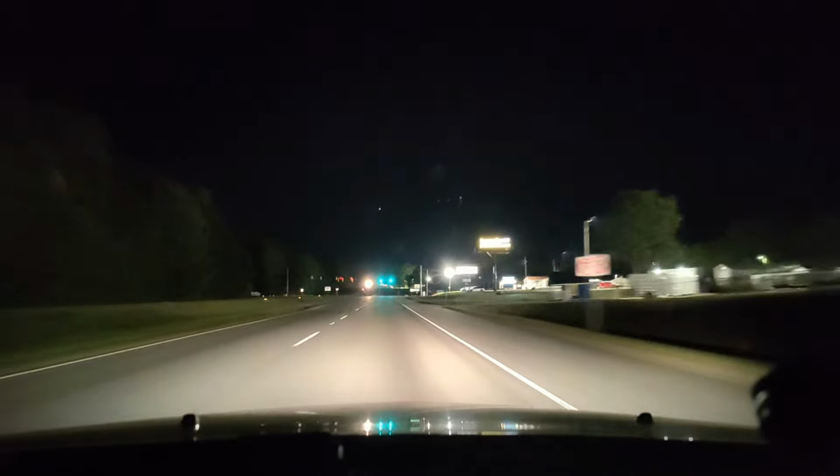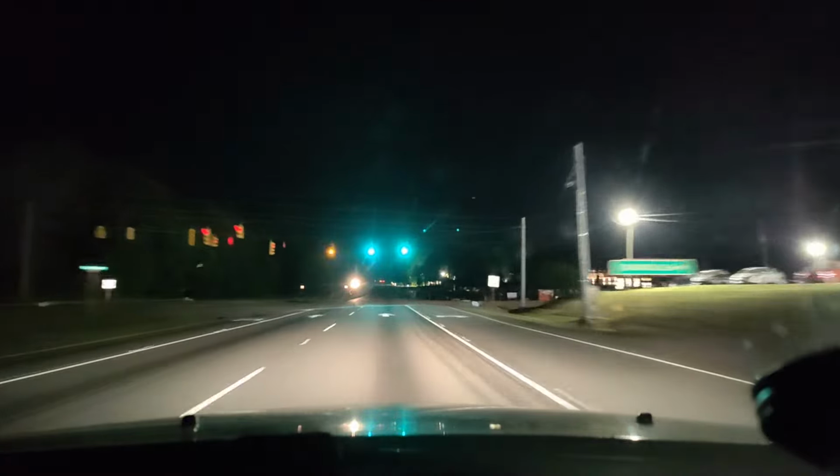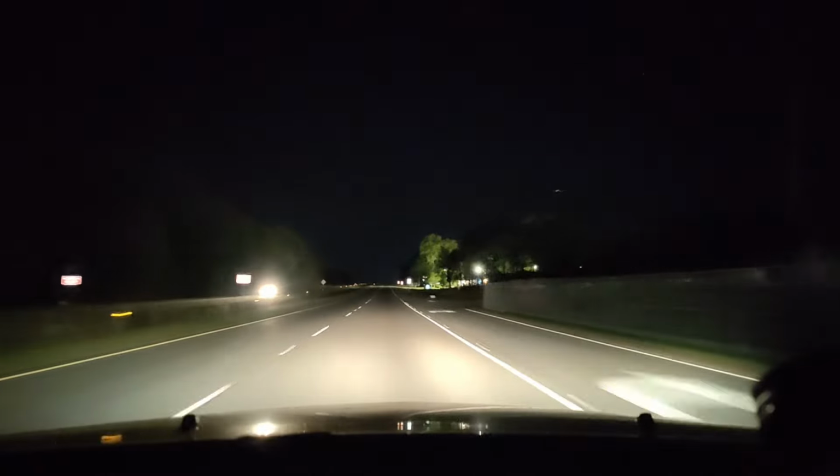Oh, man, the bicycle. That guy needs better lights. Did you guys see that? I didn't see it until right up on it. He needs lights on the back of the bicycle. Crazy, dude. Why is he doing that?